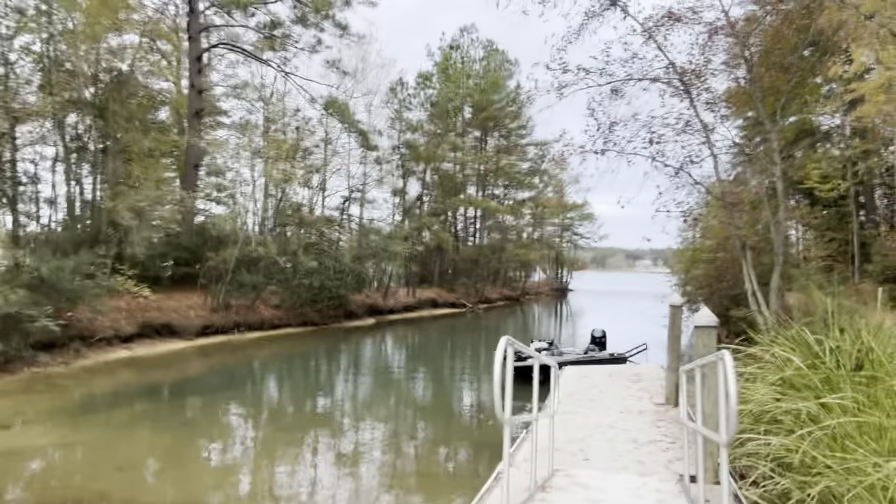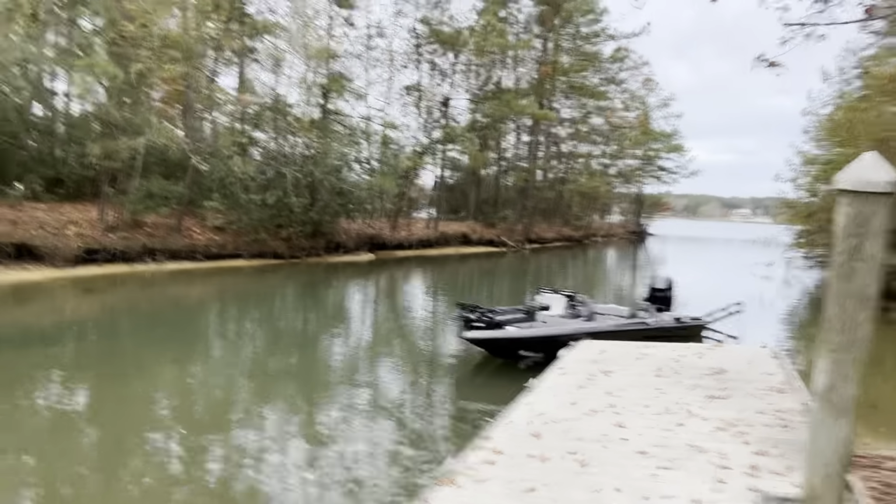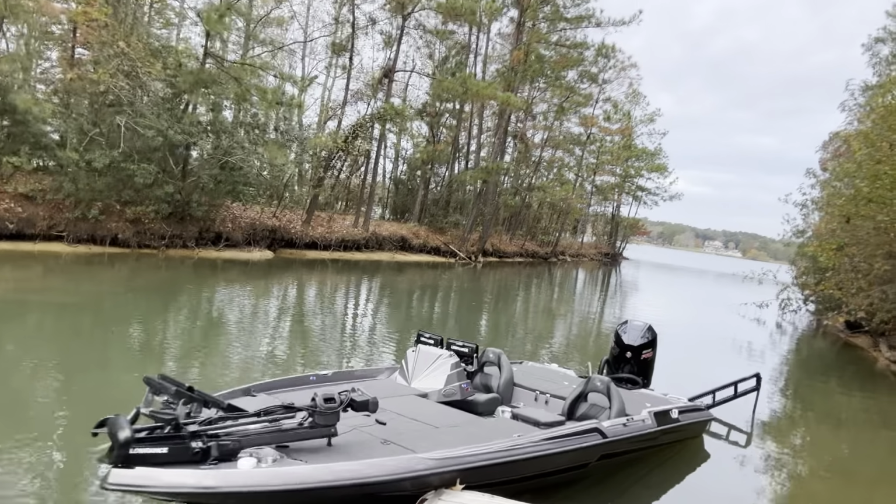So you see we got the boat and the ramp just launched. We're at, I don't know the name of this ramp, but on the southern end of it down towards the dam is the new Bass Cat Puma. I'll have a full walkthrough of that here before too long, but let's go see what we can find. I'm going to show you everything. Hopefully we come across some good stuff for when I come back here in late February.